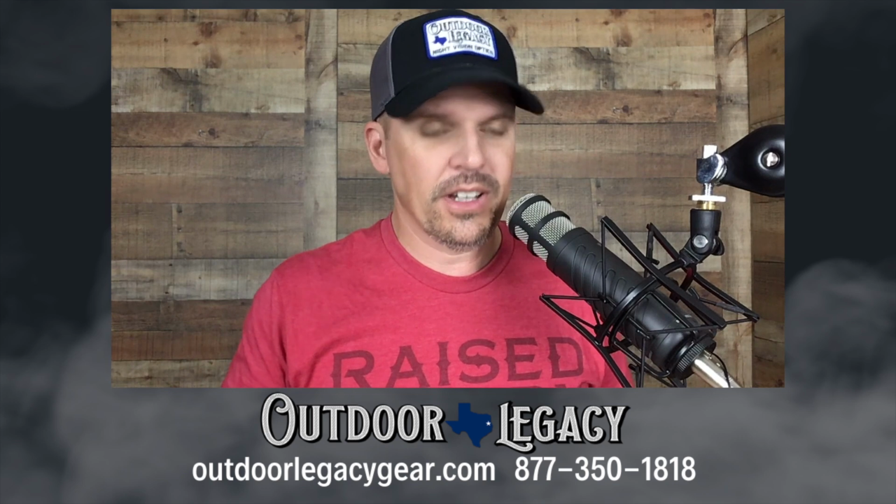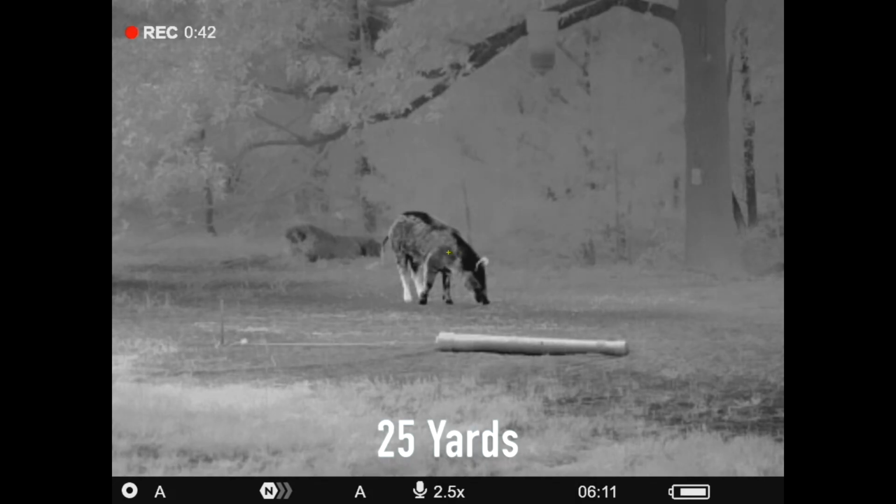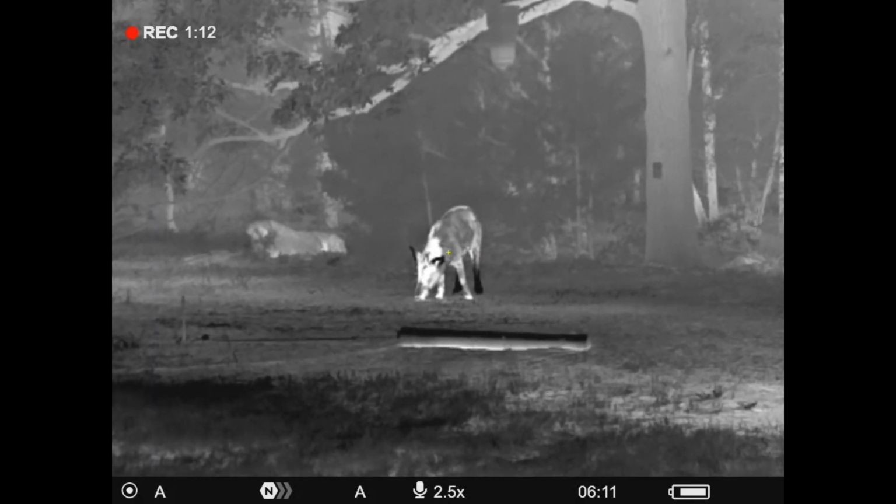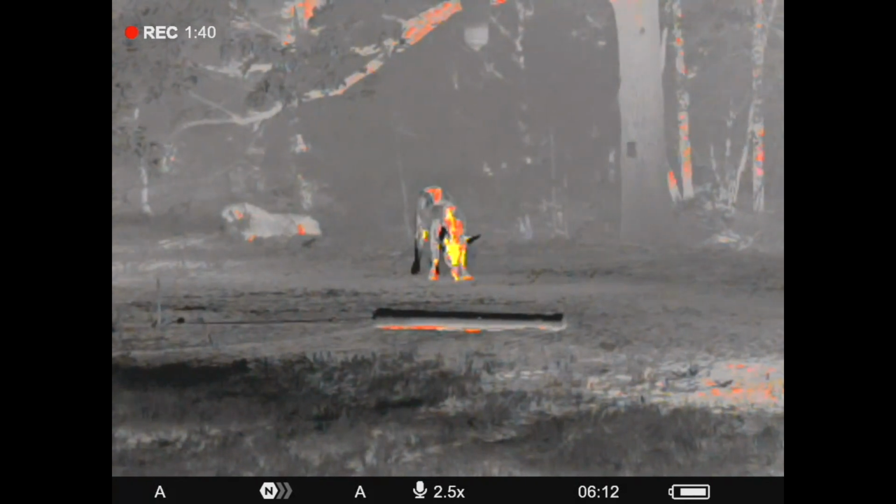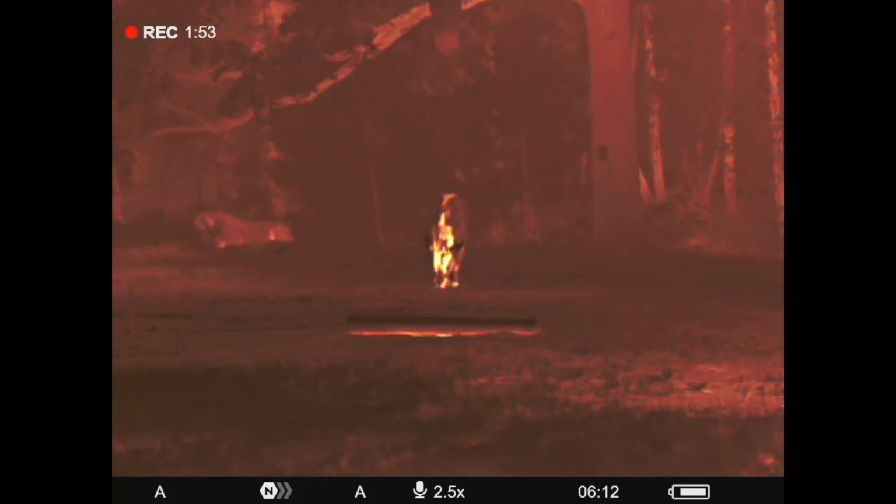So with that, let's jump right on into the specs of this unit. Again, we're talking about the Pulsar Talion XQ35 Pro. As I mentioned, it is $2,499.97. Again, as mentioned, 384 by 288 thermal resolution, 17 microns, sub 25 millikelvin NETD rating. It's a 50 hertz refresh rate. It has a base magnification of 2.5 power. It does have digital zoom that goes up to 10 power.